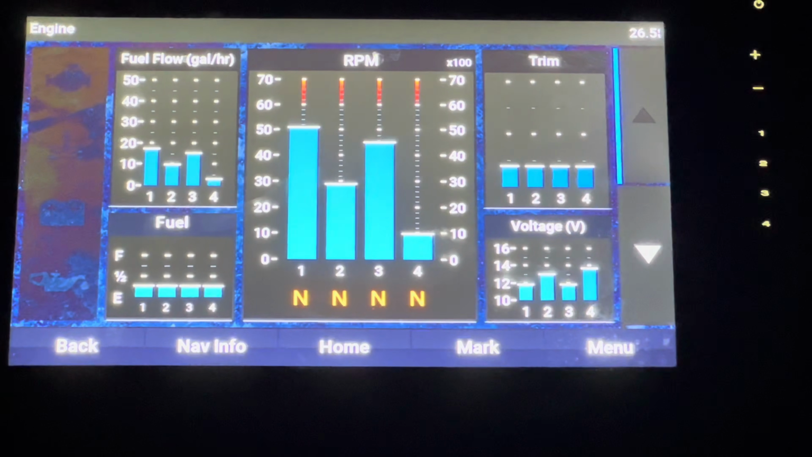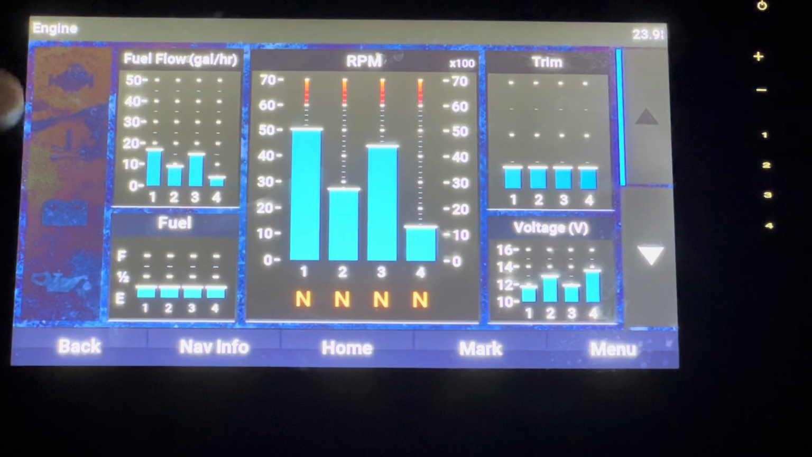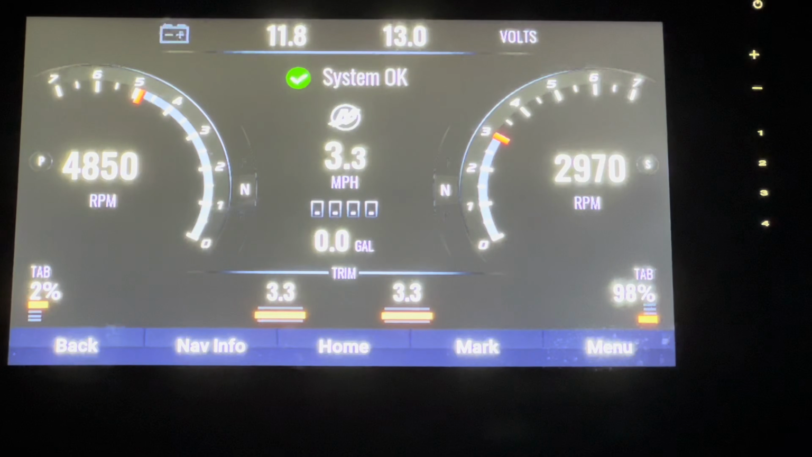Engine, this is all your engine gauges. So fuel, RPM, trim, voltage, all those different things. You're going to get them here. Any warning lights you'll get on the side. This is all boat stuff, not necessarily kayak stuff. And this is a custom Mercury gauge that they give you.